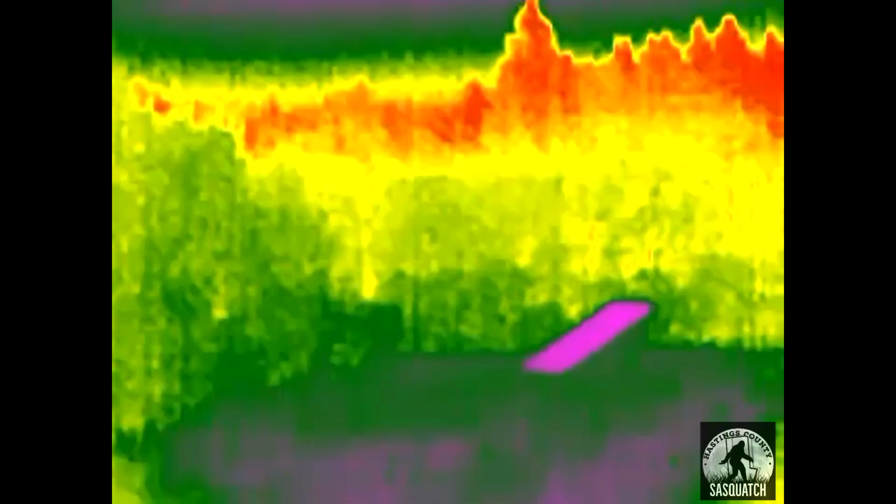You guys can comment in the comments section if you see something that we might have overlooked. Generally, this is the area of the field where the landowner said a lot of the activity comes from, and from the tree line. People were starting to see eye shine the odd time. Let's describe it: this is a hunting cabin.